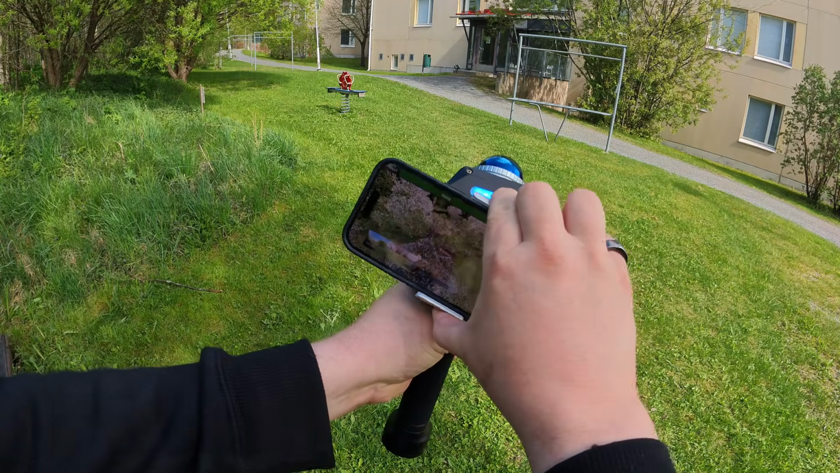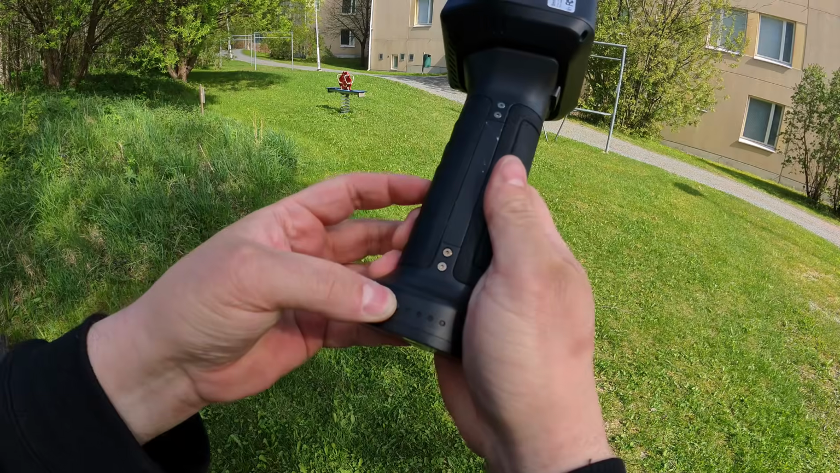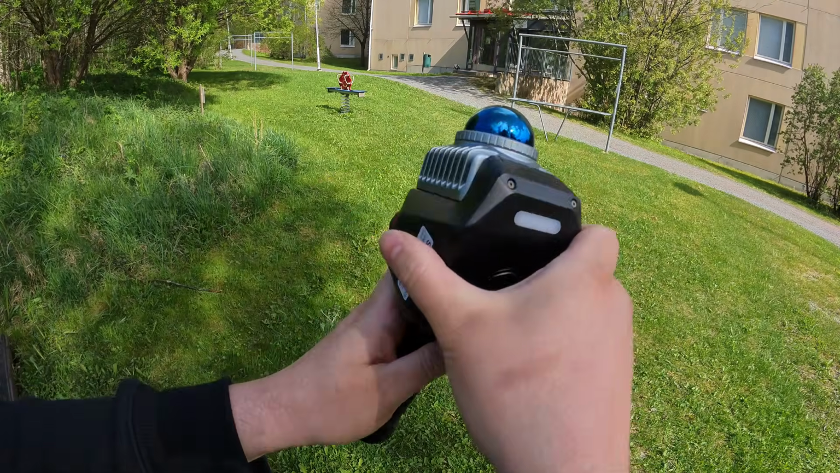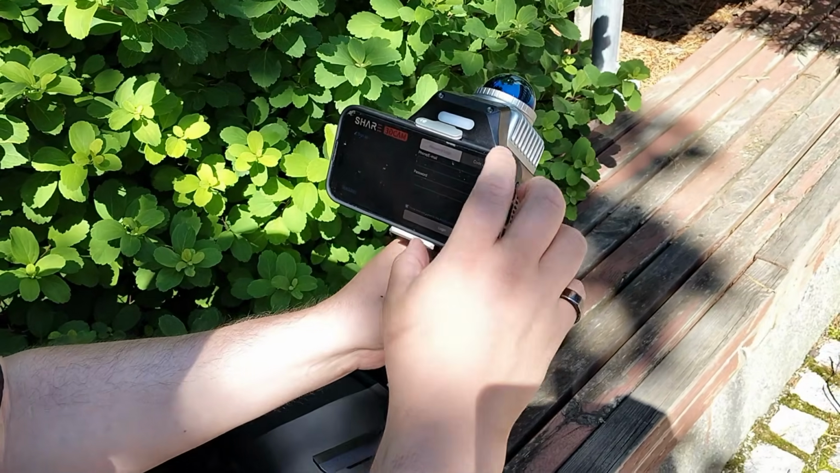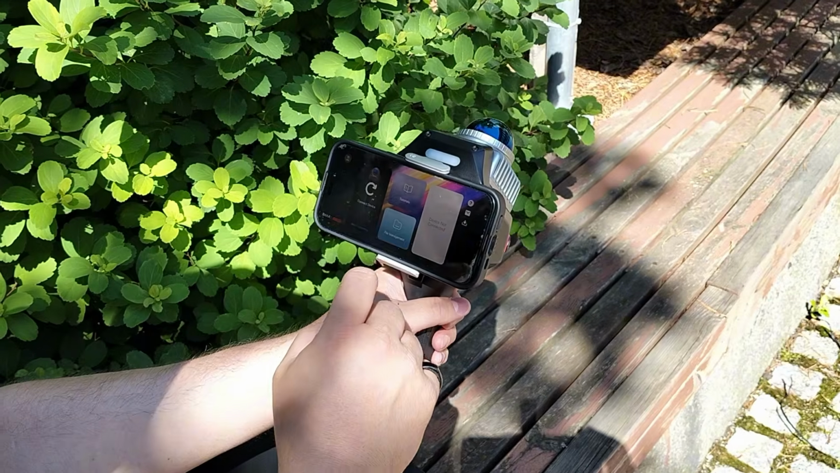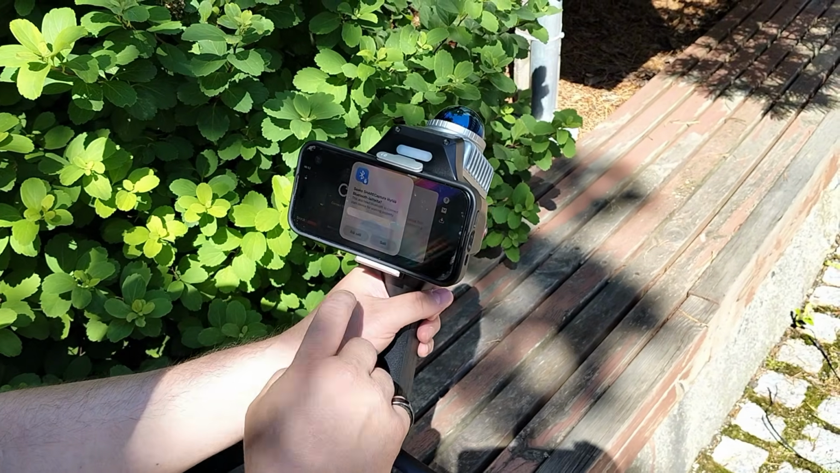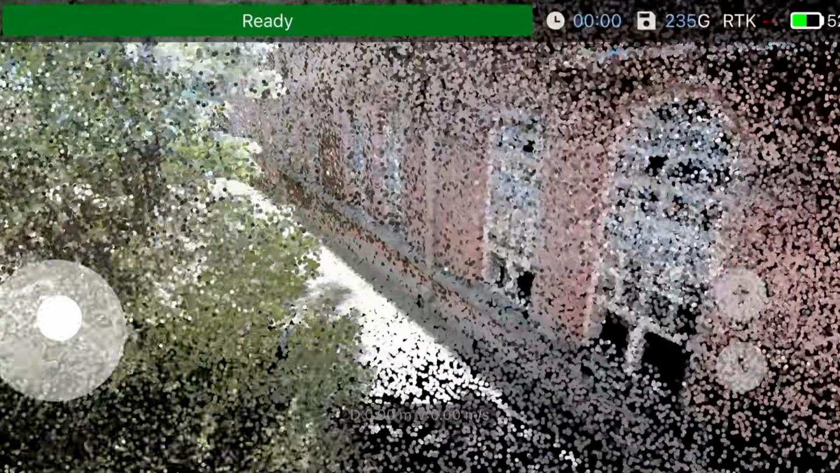Okay then, I think that gives us a fairly complete picture of what the Share C1 scanner is and what it is designed to do. It probably goes without saying that this is not a scanner intended for capturing individual objects. Its real purpose is to document larger spaces, buildings, construction sites, and outdoor environments.